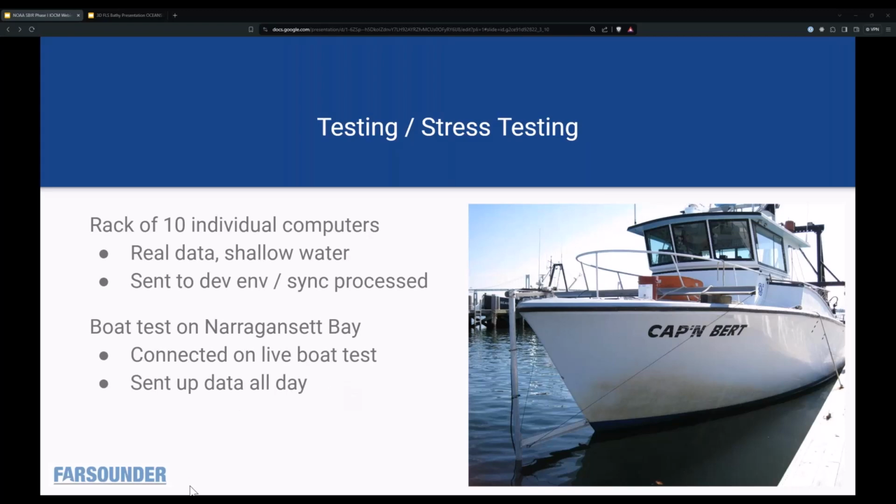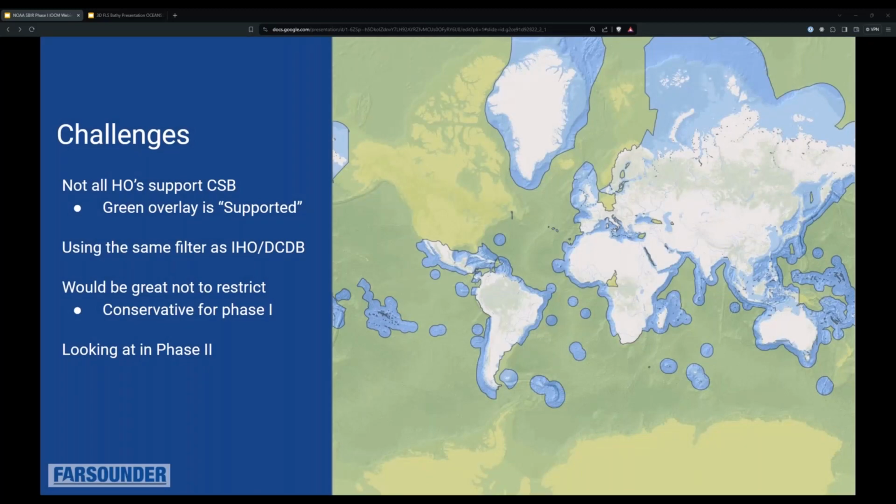So some of the challenges that we have, we still, not all the hydrographic offices are totally supportive of crowdsourced bathymetry.